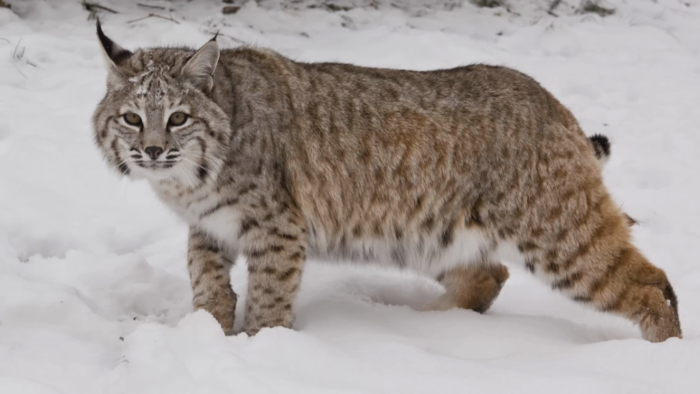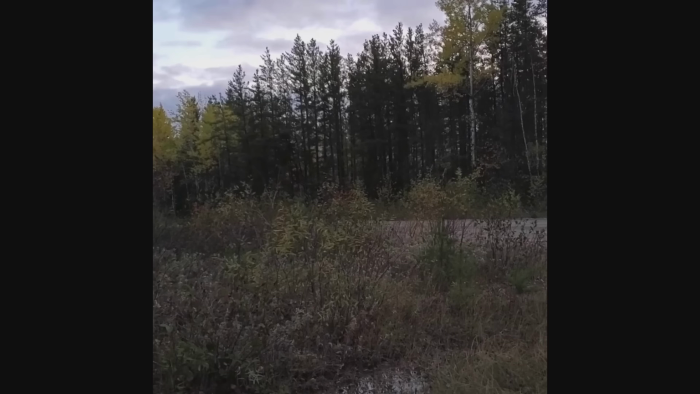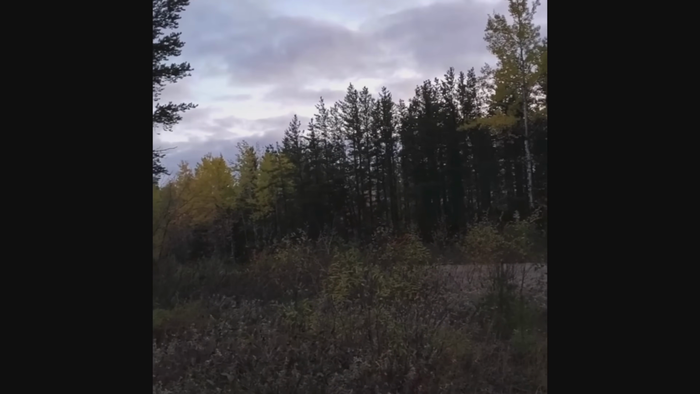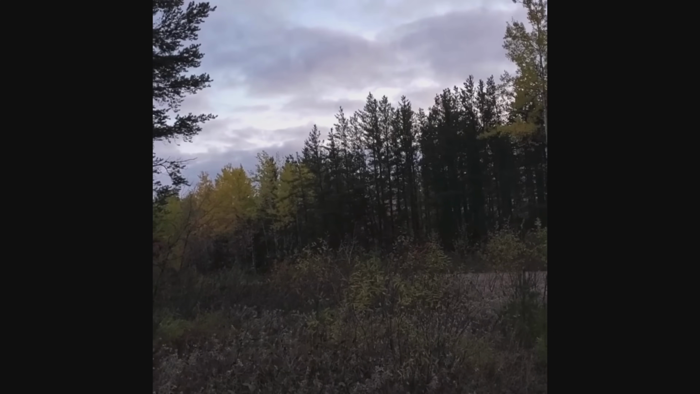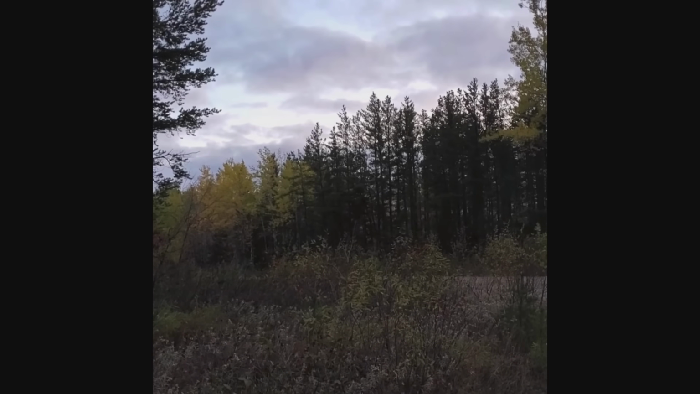Hunters hear all kinds of weird sounds in the woods all the time. The random screams of bobcats, mountain lions, and foxes can curdle blood even when you know the source. But when you hear wild wails like the ones captured on video by a hunter deep in the Ontario woods in 2019 and you can't pinpoint the source, it can be enough to make you want to pack your stuff and head away from the hills. Here is what the hunter caught on camera.